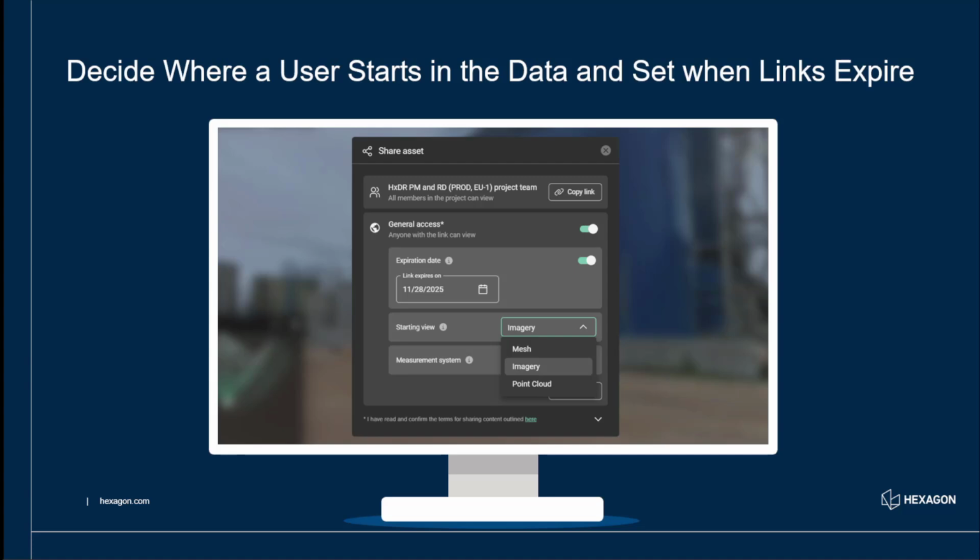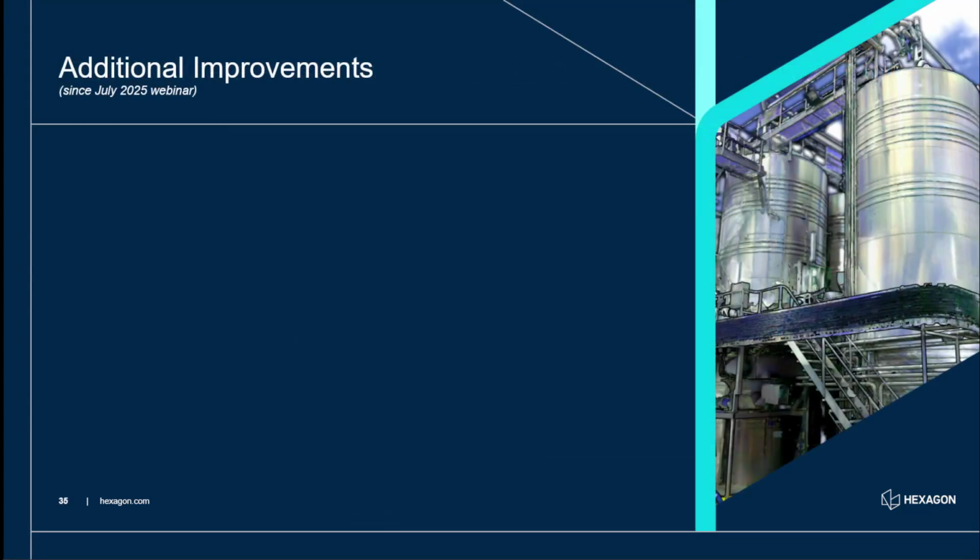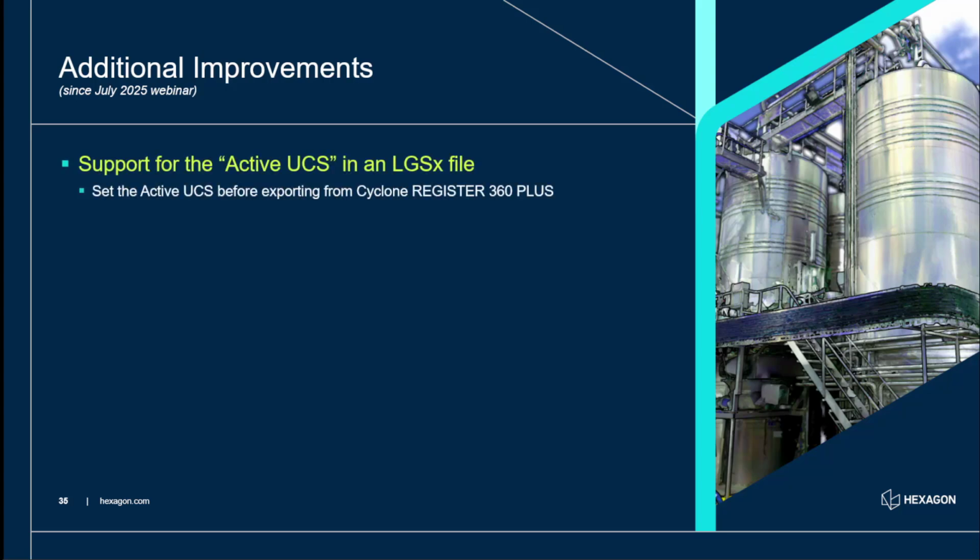I'm particularly happy with that, and our customers have been incredibly happy with that addition as well. And since we last spoke, there's been some additional improvements. So we've now got support for the active UCS in an LGSX file. So make sure you set that in Register 360 Plus before exporting.